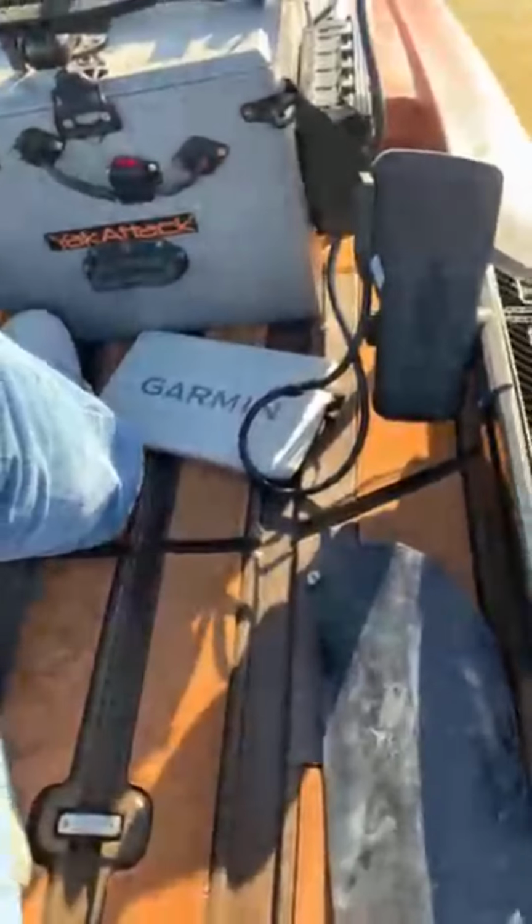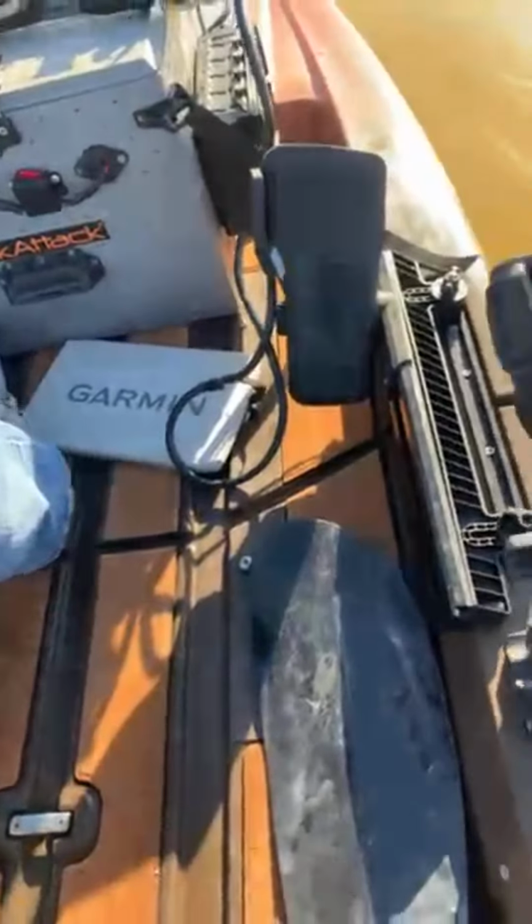My battery, I got 19%, y'all. So if my phone turned off, that's why. I charged up this other phone yesterday. All right, that may give me a little bit better. Let's see what happens now.